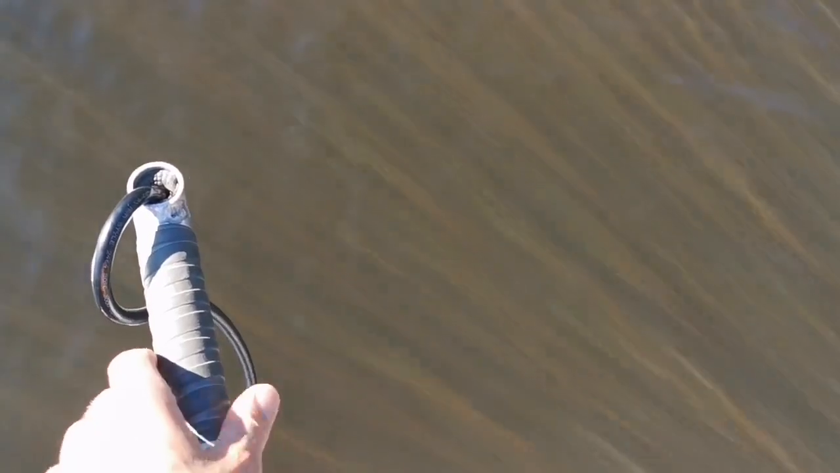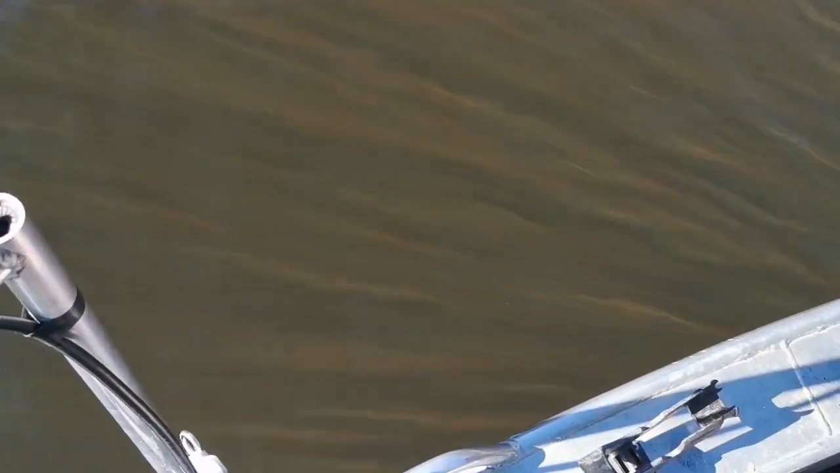I like this more than the transducer on the electric motor because you can independently move it while you're casting. If I'm vertically jigging, which I do a lot of, I can just be jigging with one hand and turning it with the other, and that's the same thing for casting as well.